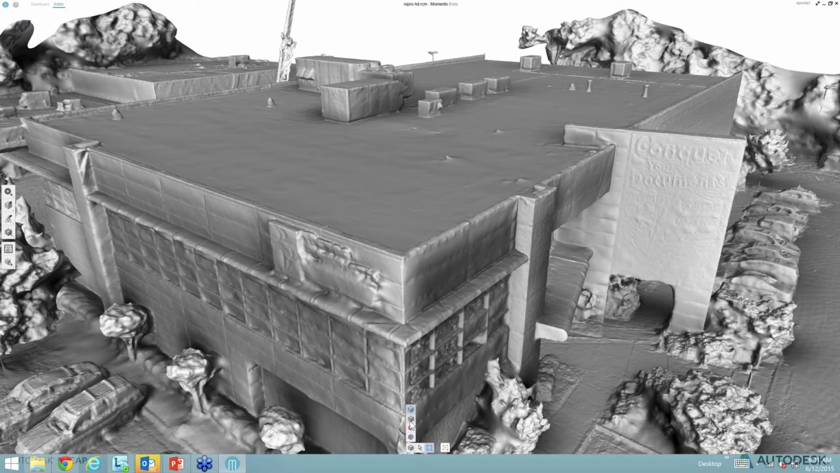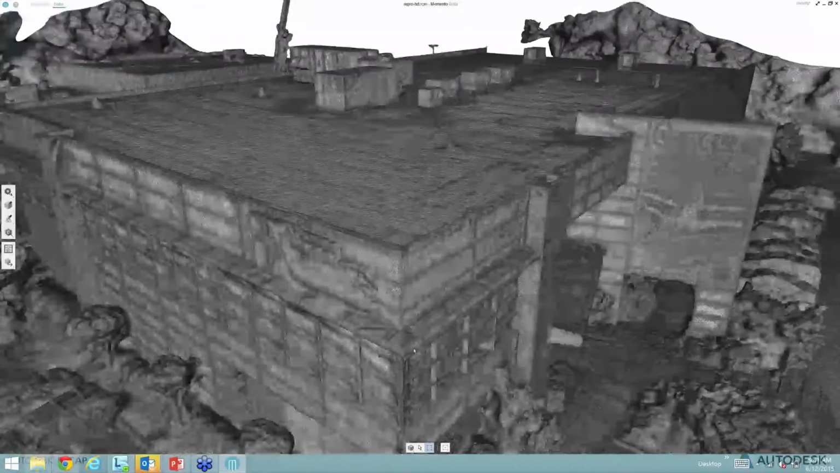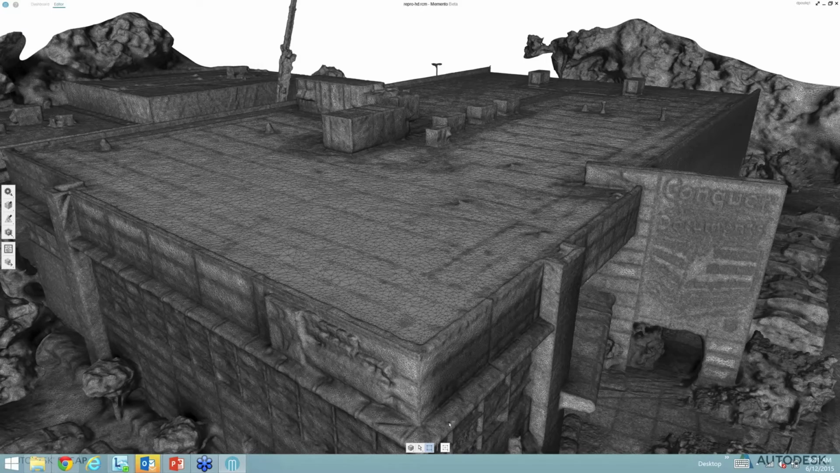You see that the edges are pretty straight. This is one of the best photo-based models I've ever seen over the last years. Definitely a very good photo-based model from the Sony device. Then we'll show you what flight path we used in this case.